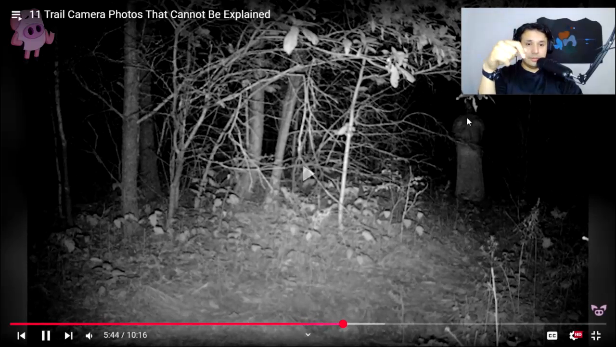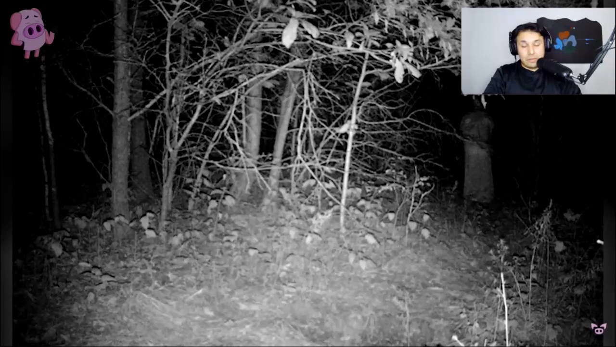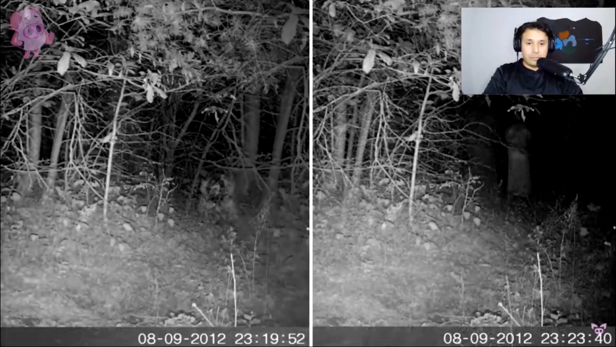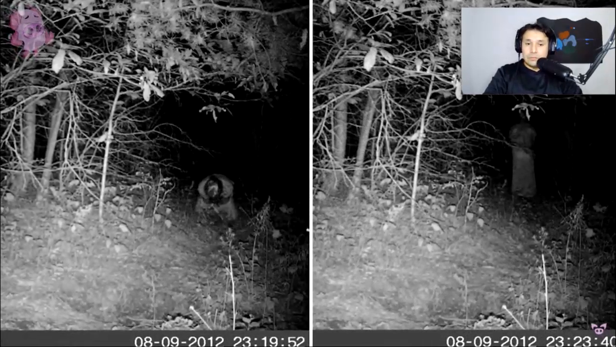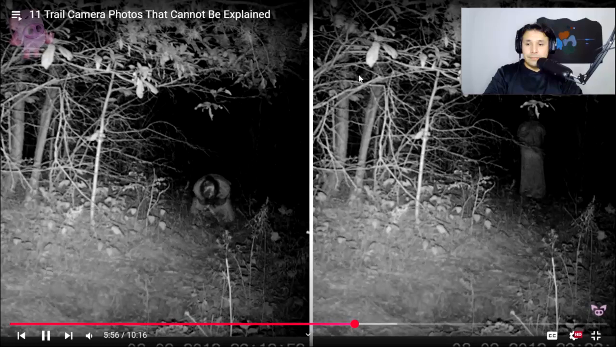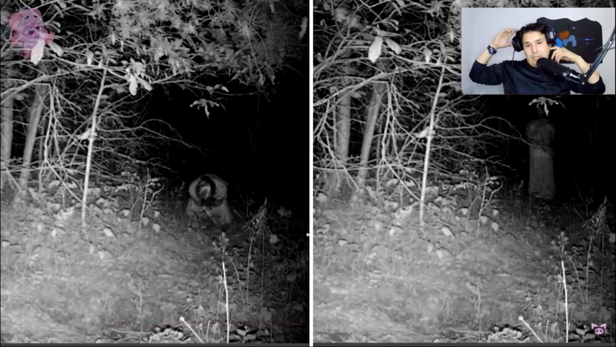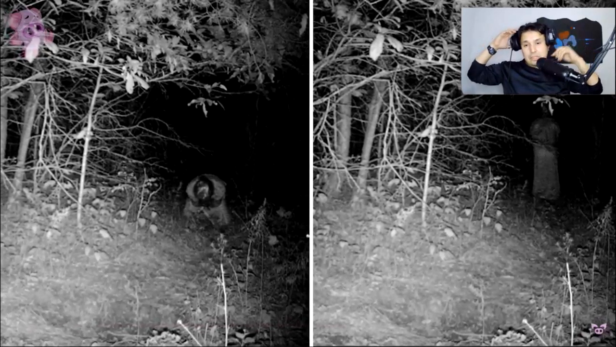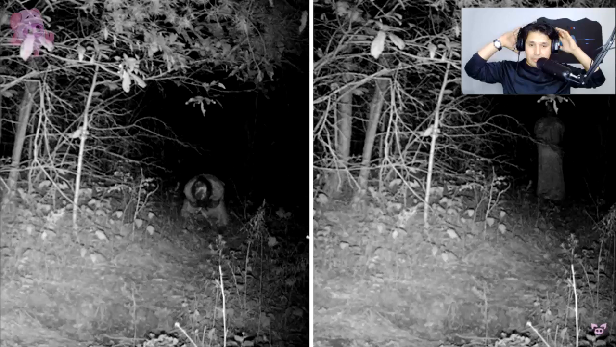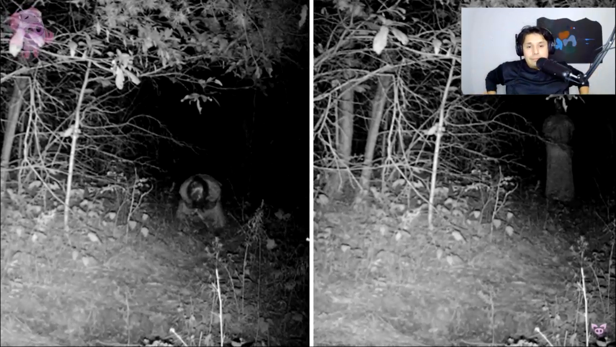Late at night, could they be a member of a mysterious cult performing some kind of sinister ritual? Or many also have speculated that the figure in these images may actually be a ghost, perhaps seen mourning a lost love, forced to wander the woods eternally. What do you think this trail camera has captured? Is this figure performing some sort of evil ceremony, or could it be the spirit of someone who died in the woods? I don't buy it.